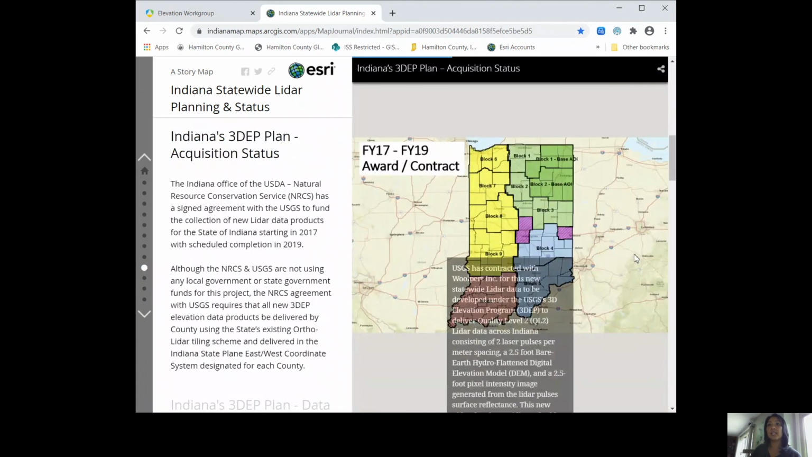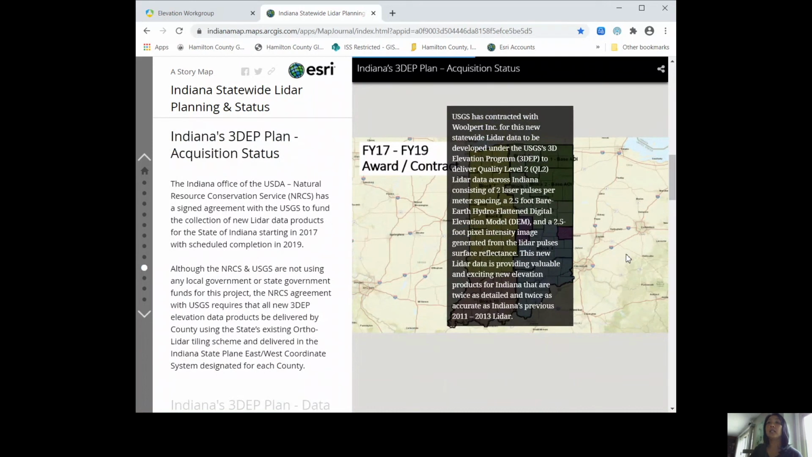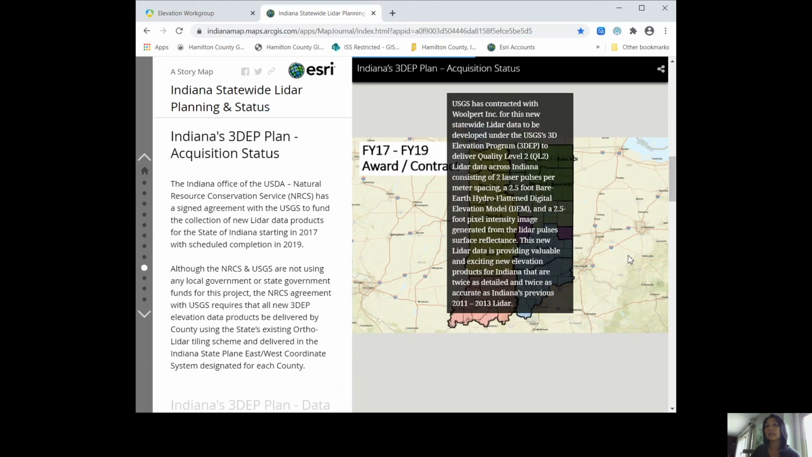The acquisition status is as follows. The USGS has contracted with Woolpert for this new statewide LiDAR data to be developed under the USGS's 3D Elevation Program to deliver QL2 LiDAR data across Indiana, consisting of 2 laser pulses per meter spacing, a 2.5-foot bare earth hydroflattened digital elevation model, and a 2.5-foot pixel intensity image generated from the LiDAR pulse's surface reflectance.